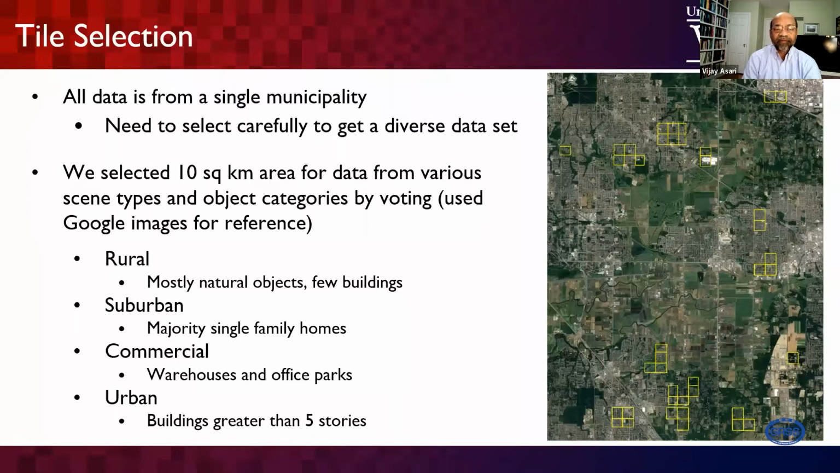Our interest in the project motivated us to cover them, where the urban area has buildings greater than 5 stories, because in the city of Surrey there are so many buildings, as I showed in one of the slides earlier. The commercial area means a lot of warehouses and office parks. These are all selected based on the Google images as the reference.